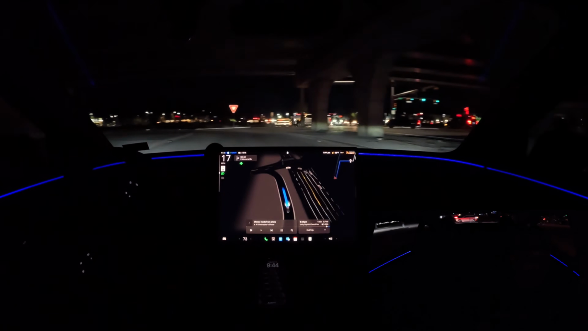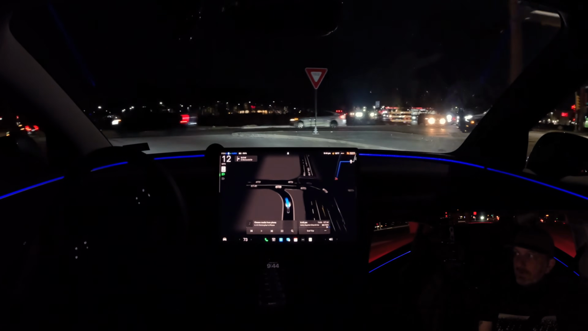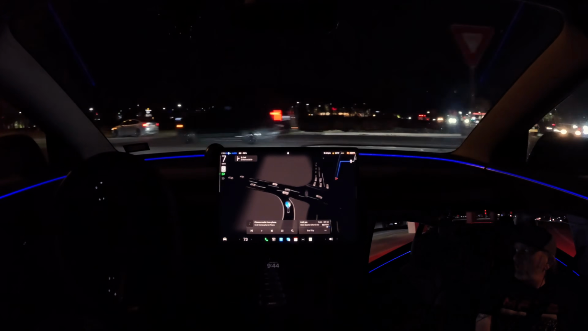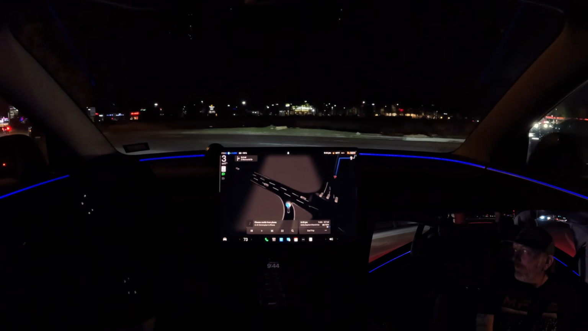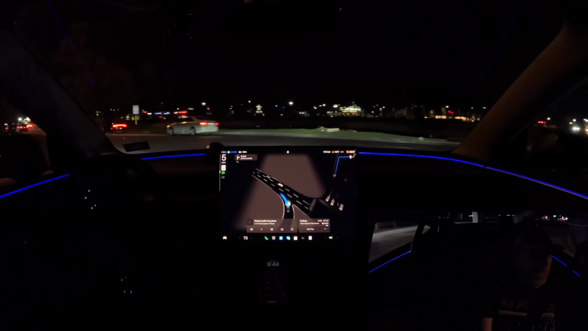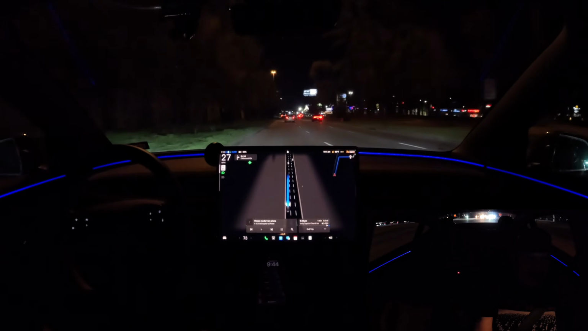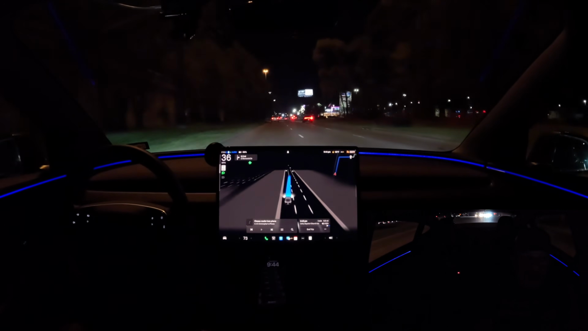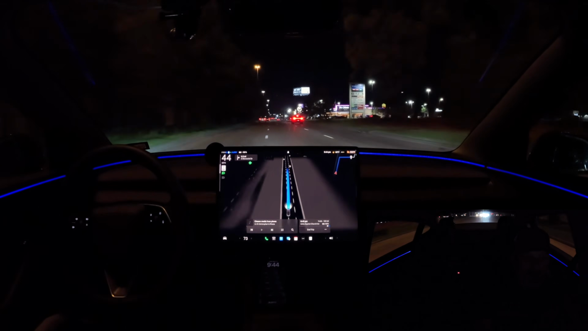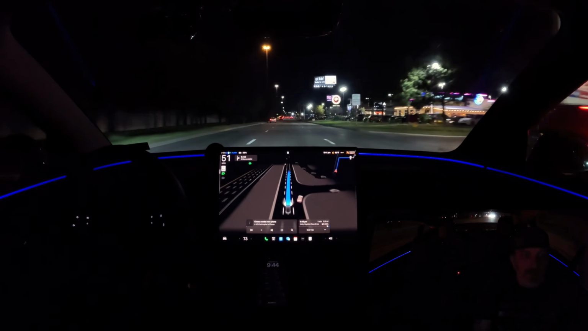Moving into the U-turn lane, we do have traffic, so we're going to need to yield. And we should be good right after, well, there came another car. Now we should be good. And there we go. And we're going to get all the way over to the right here eventually, and we're going to take a right on Memorial Drive.